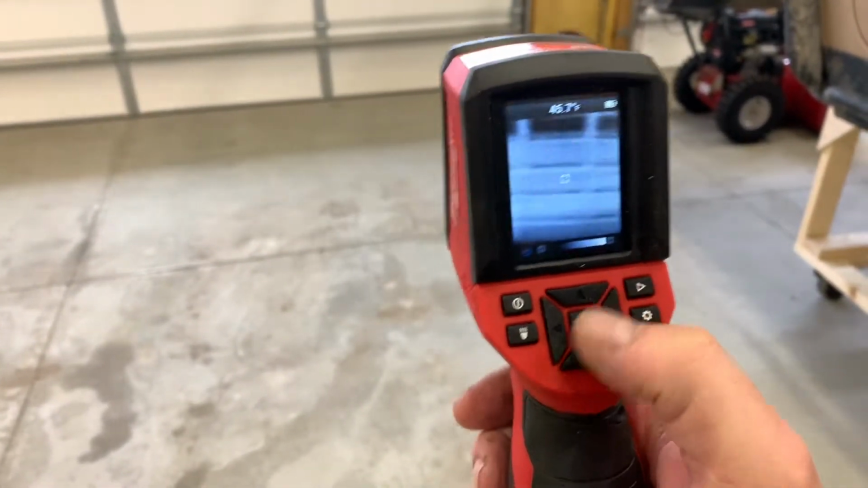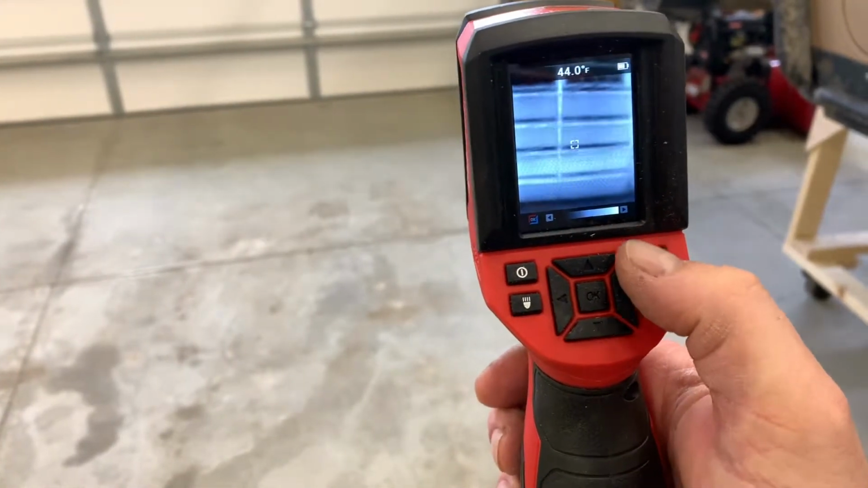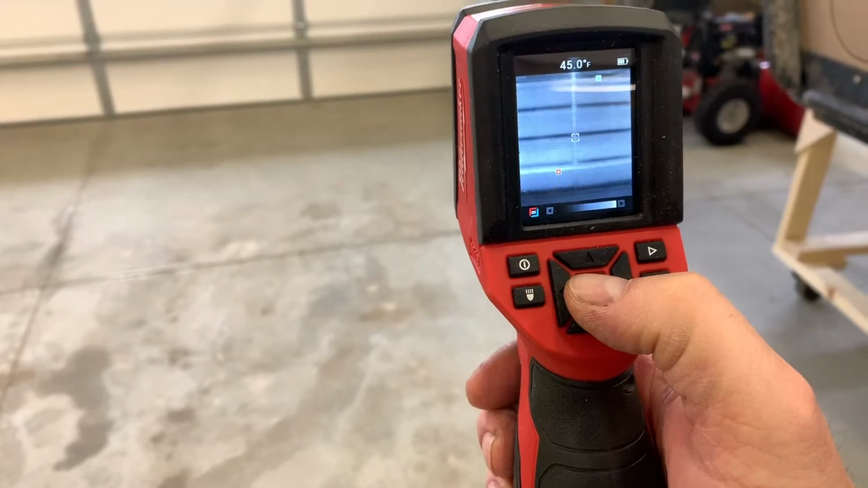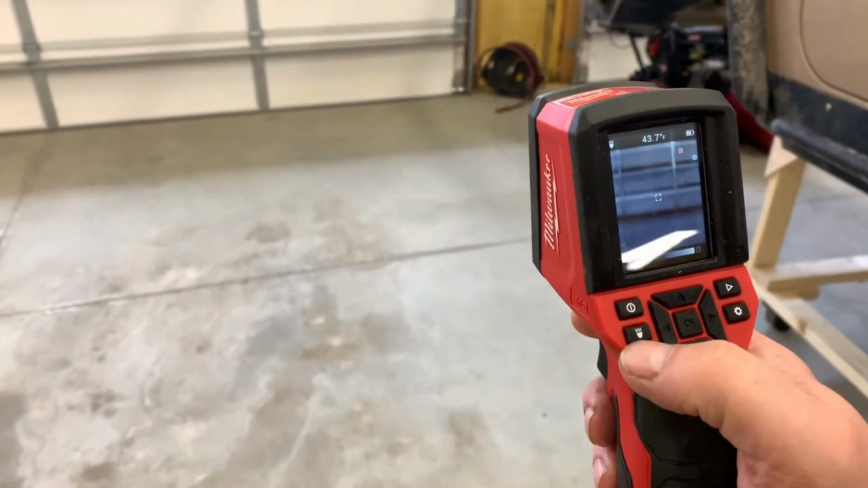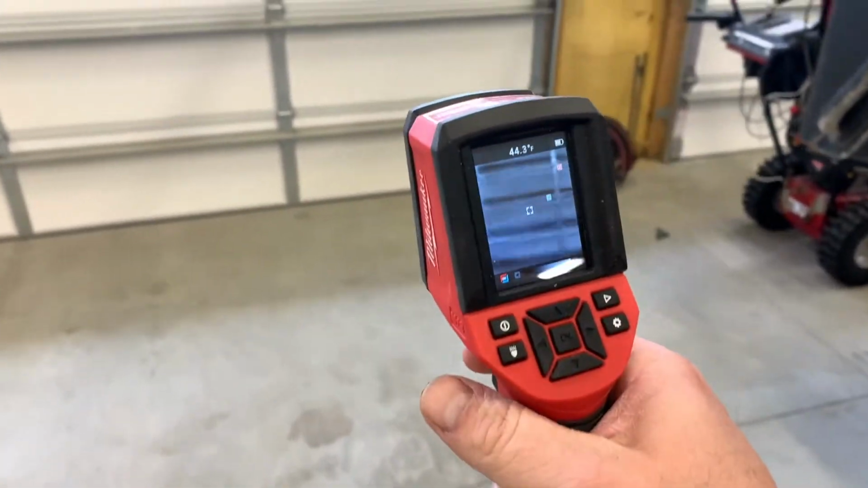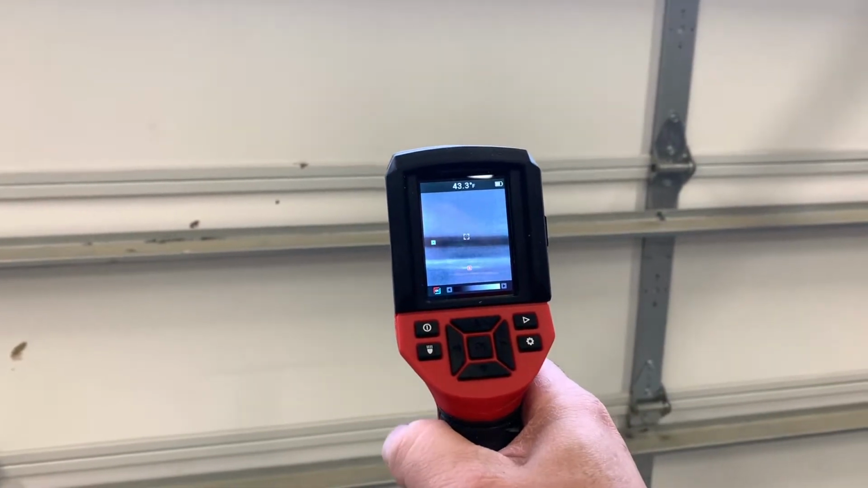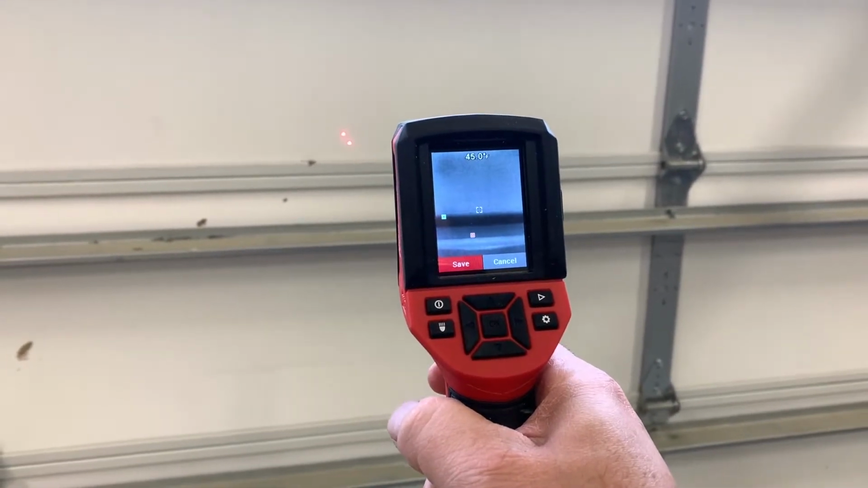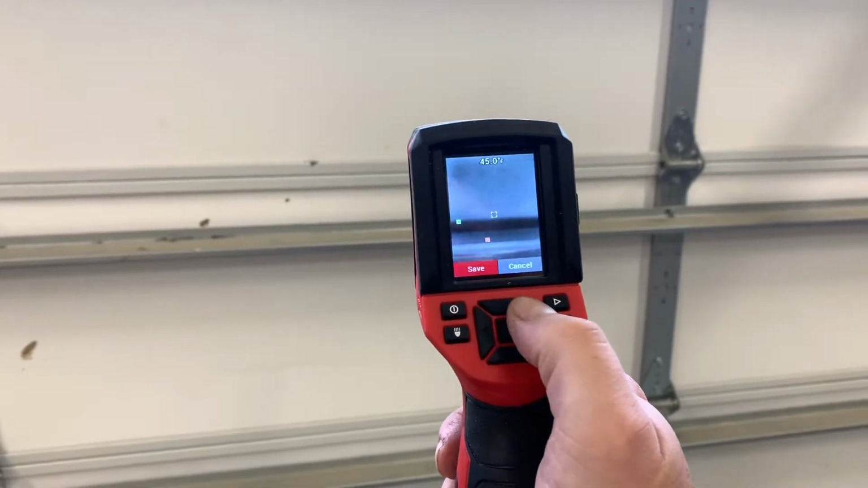You can take pictures with it. There's a flashlight on it. Also has a laser pointer, and it will take your picture if you hold it down. And you can save it or just cancel.